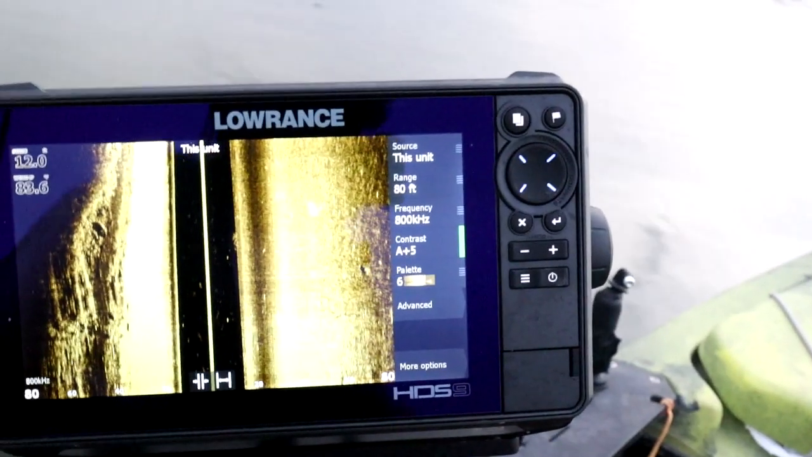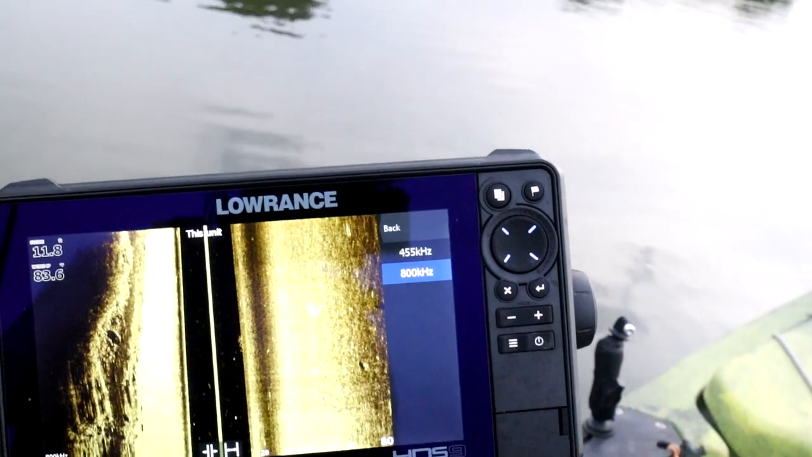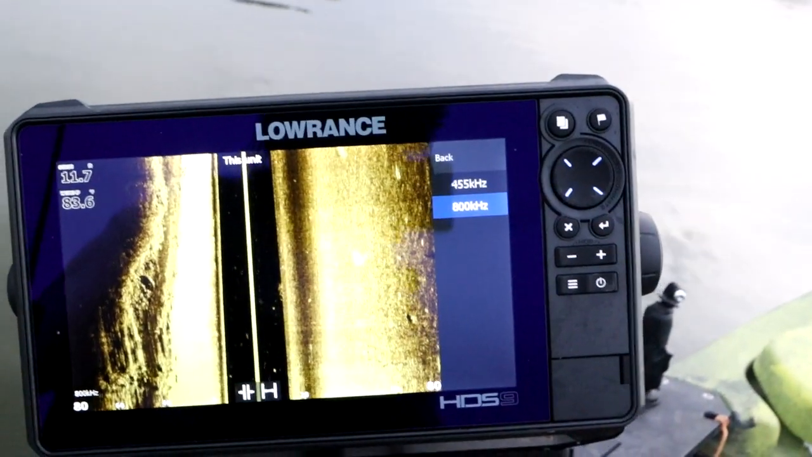Also, if you want to adjust your frequency, I want you to keep in mind that the lower frequencies are going to be better for deeper water. Higher frequencies are going to be better for more shallow conditions. So if you're fishing 30, 40 feet or less, then you're probably going to want to keep it on those higher frequencies. Depending on what you're doing, you may never change that. But if you get into some deeper situations, you definitely want to drop that frequency down. You're going to get a much better return.